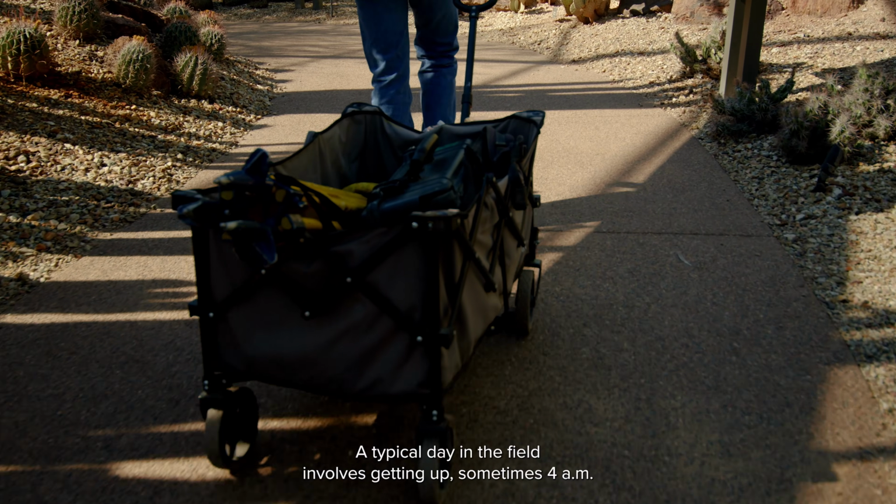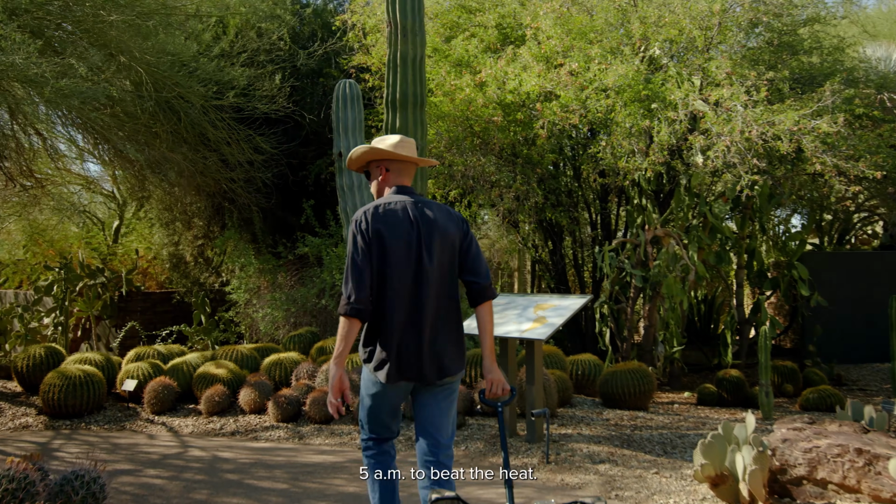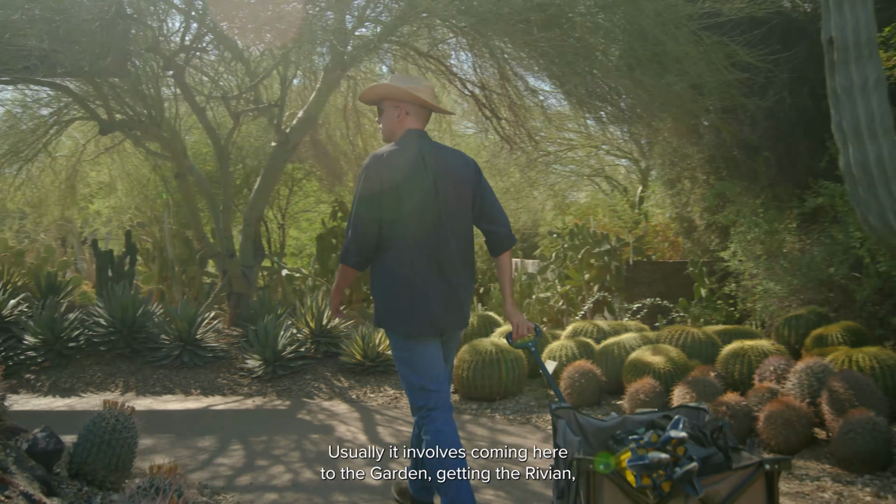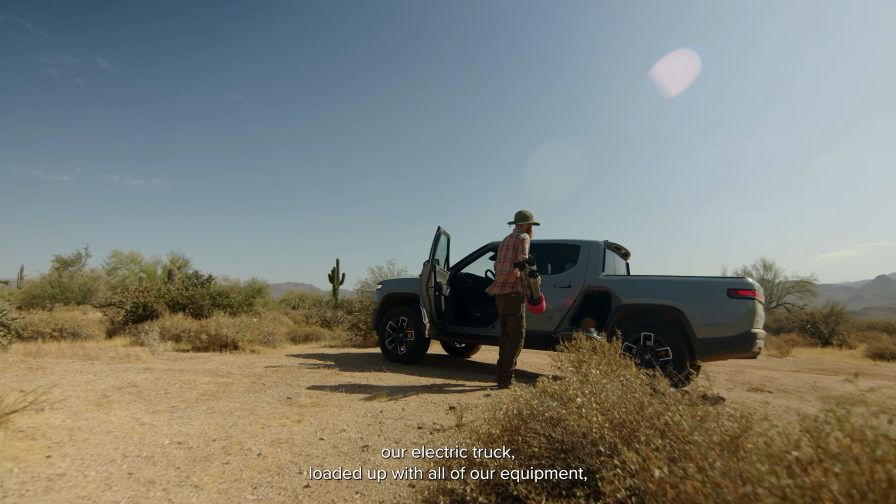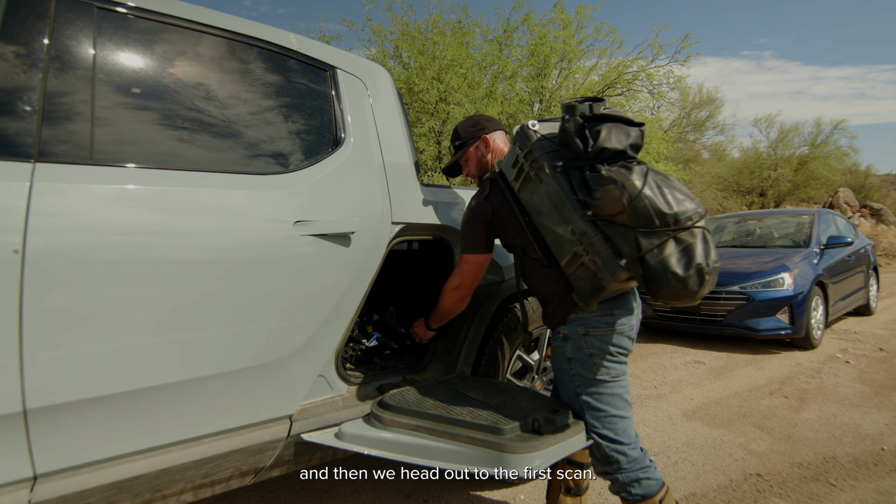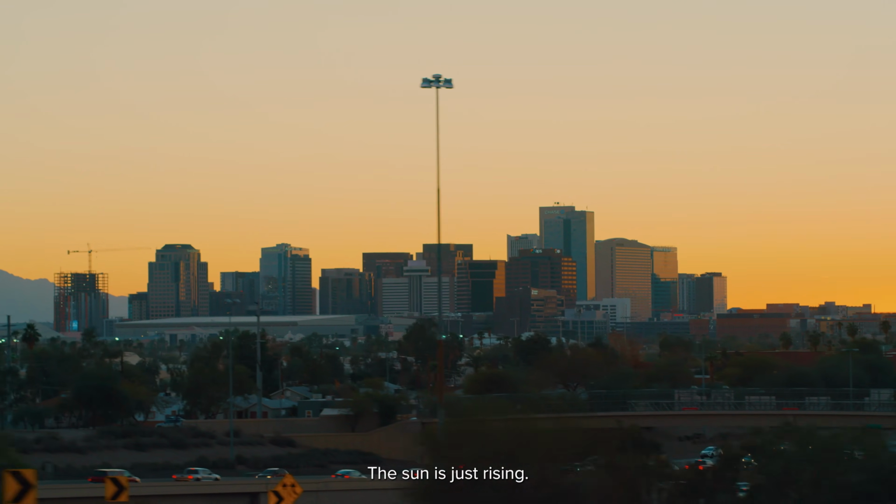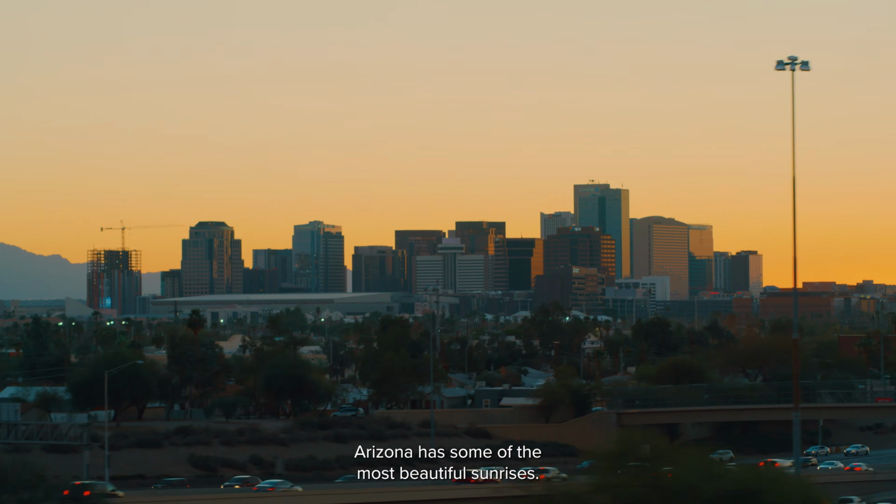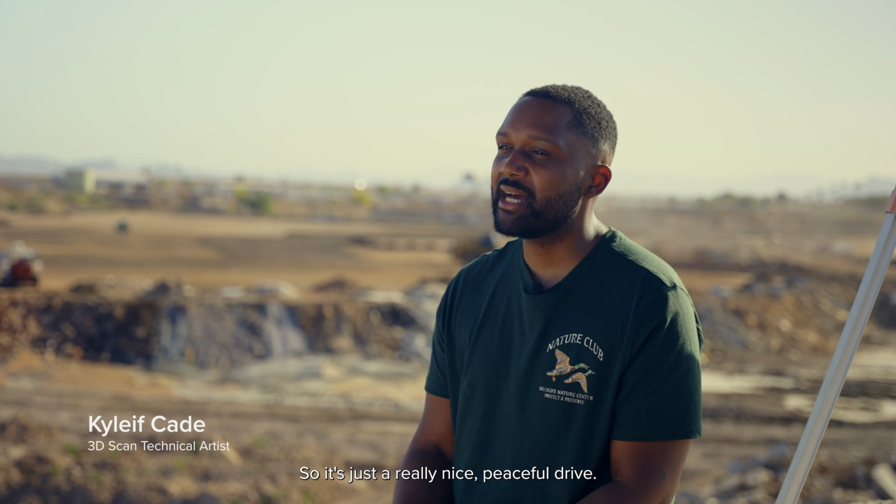A typical day in the field involves getting up sometimes 4 a.m., 5 a.m. to beat the heat. Usually it involves coming here to the garden, getting the Rivian, our electric truck, loaded up with all of our equipment. And then we head out to the first scan. The sun is just rising. Arizona has some of the most beautiful sunrises, just being able to see all the color in the sky. So it's just a really nice, peaceful drive.